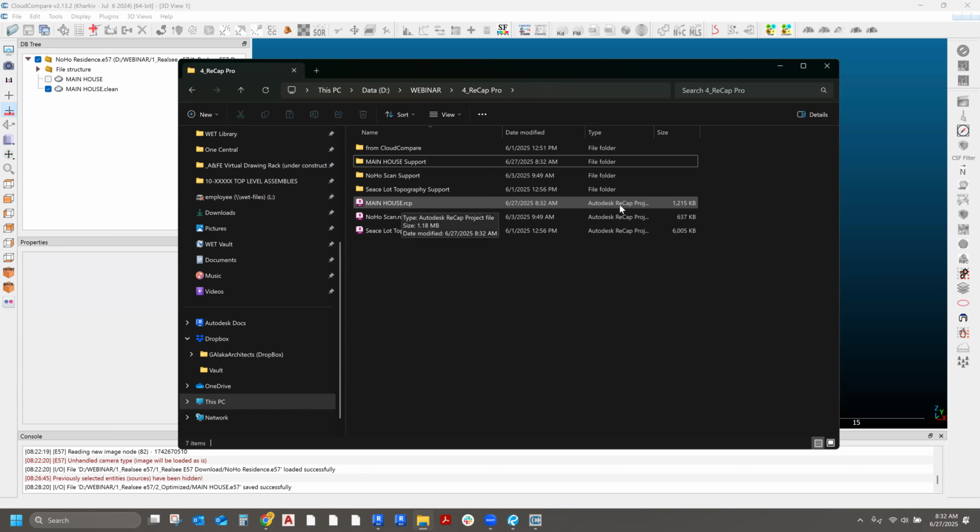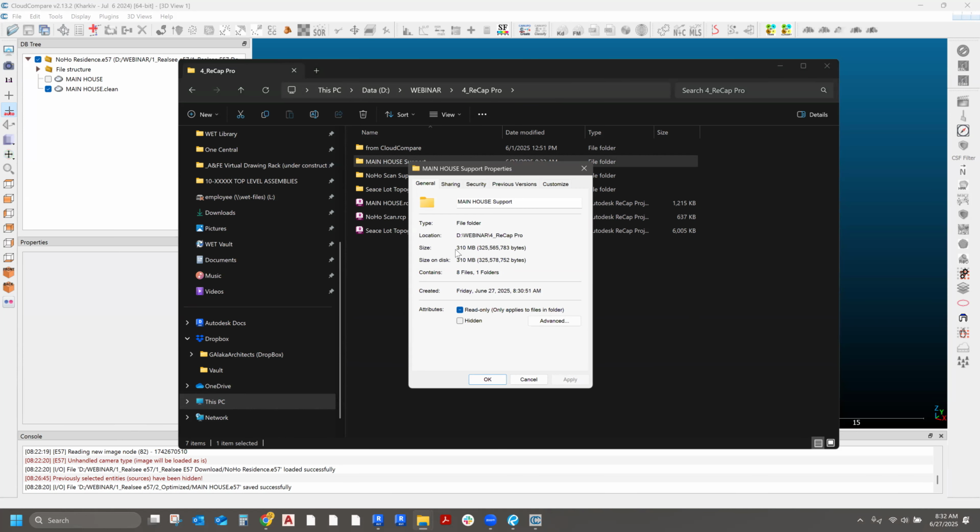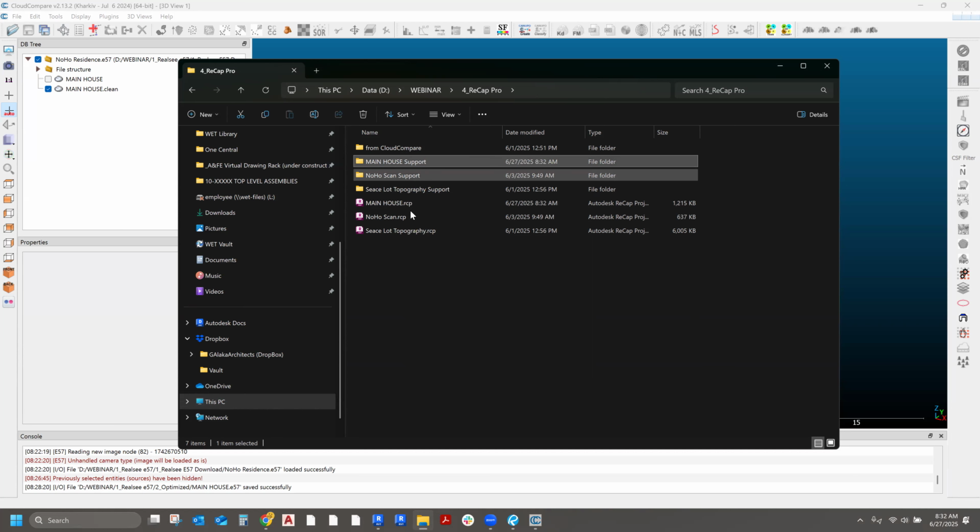The main house became 1.2 megabytes, and then the support file is 310 megabytes, but they rely on each other. This is Revit's way of extremely optimizing that point cloud to make it into an even smaller file. So now we've turned almost a 3 gigabyte file into 1.2 megabytes. Okay, now we can go into Revit.